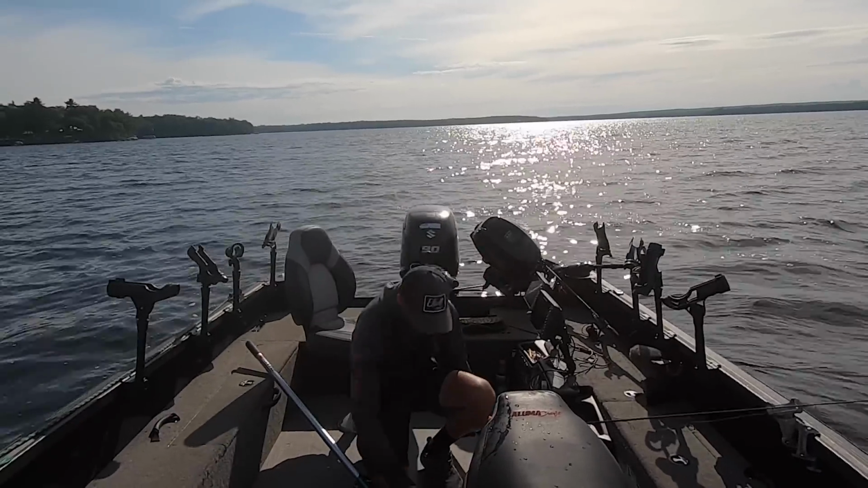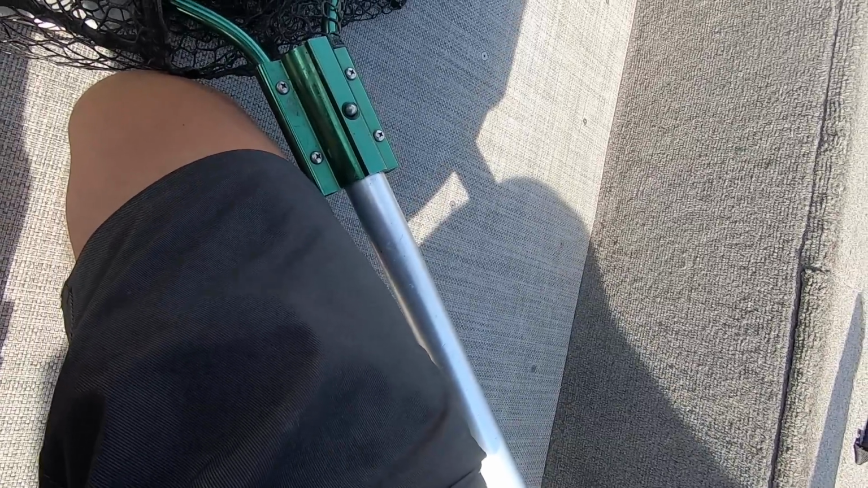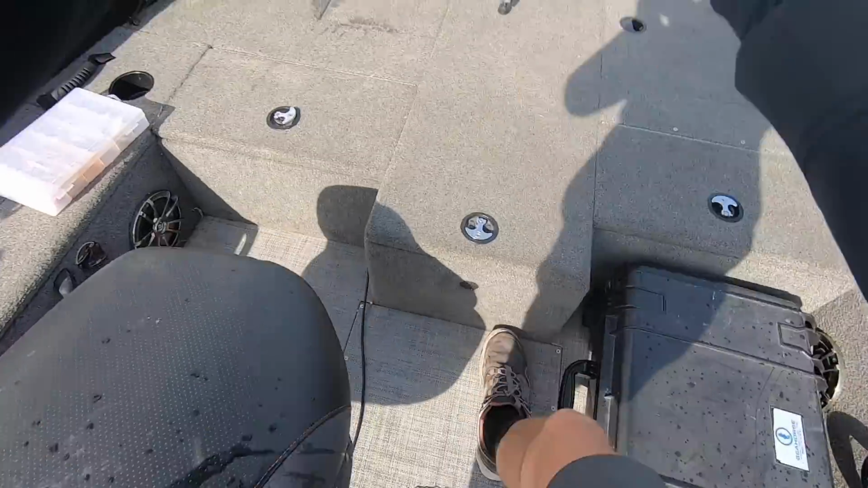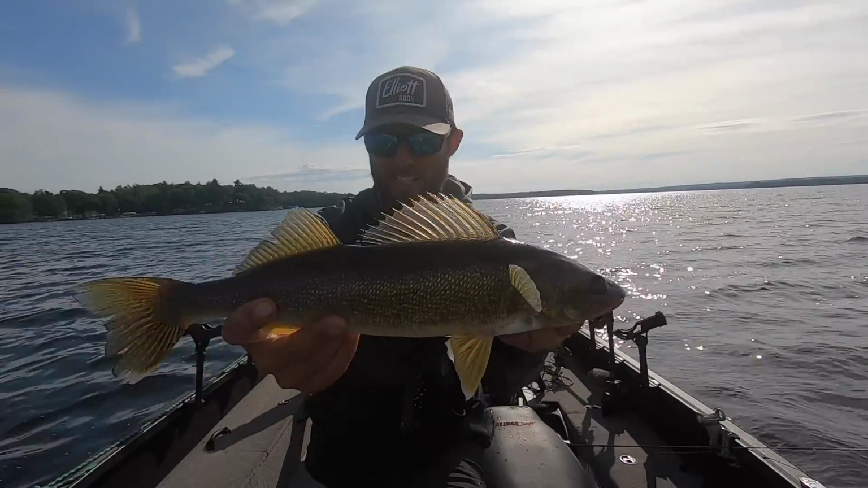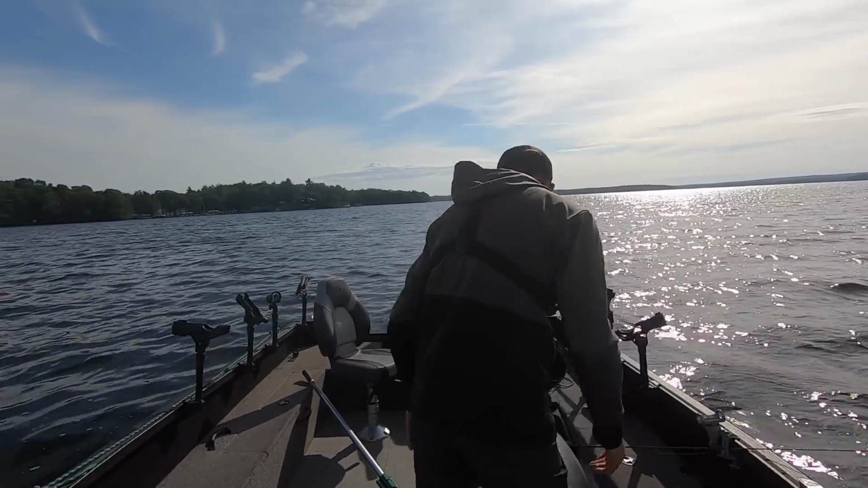It's actually alarmingly quick. This is my first time doing this year. You can see just how fast that is. And he's got that Hyper Rattle right in the corner of his mouth, right where you want it. And there we go. Not a big one there, but a nice about 19 incher to start. Super fast, super quick. There he goes. He's already back in the water.